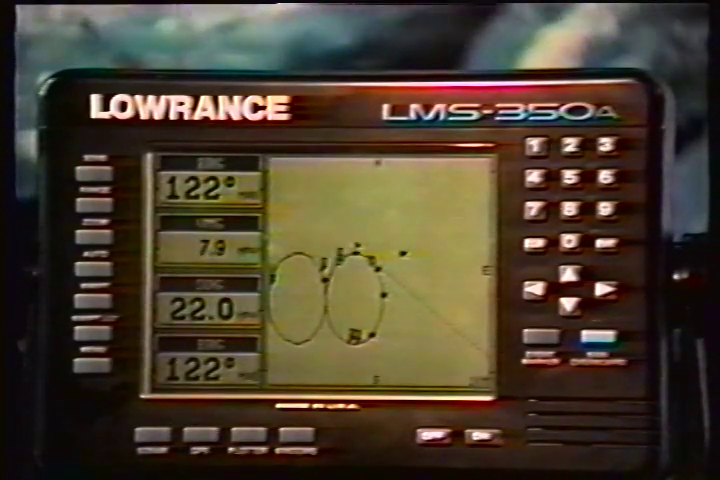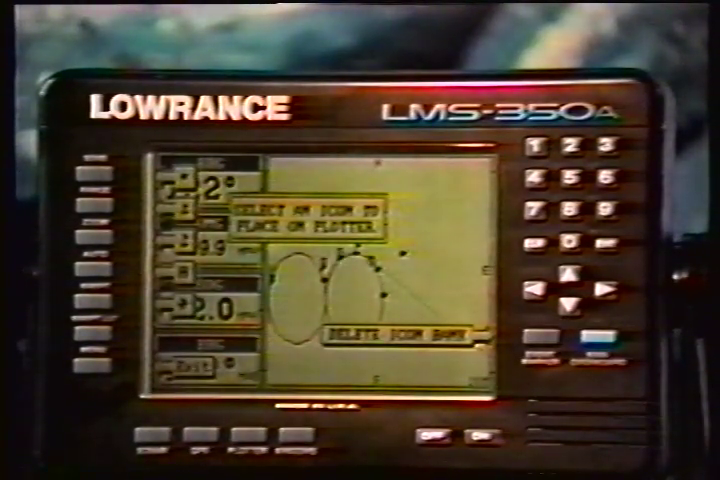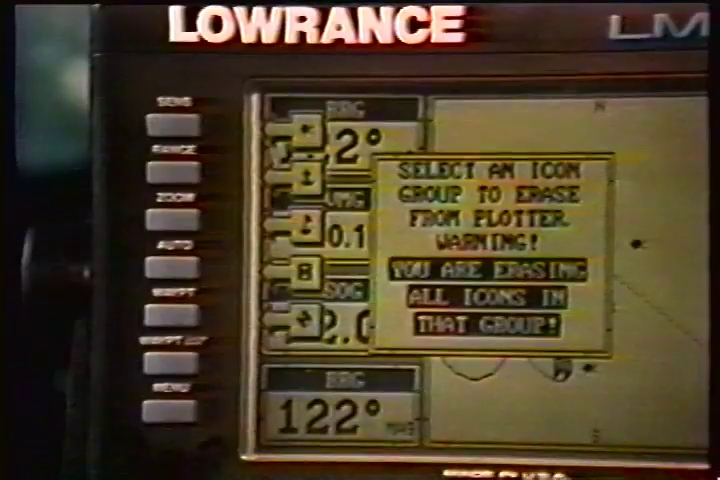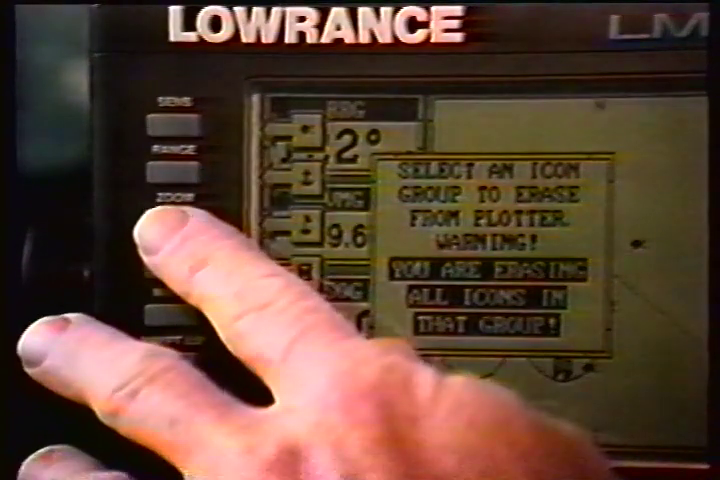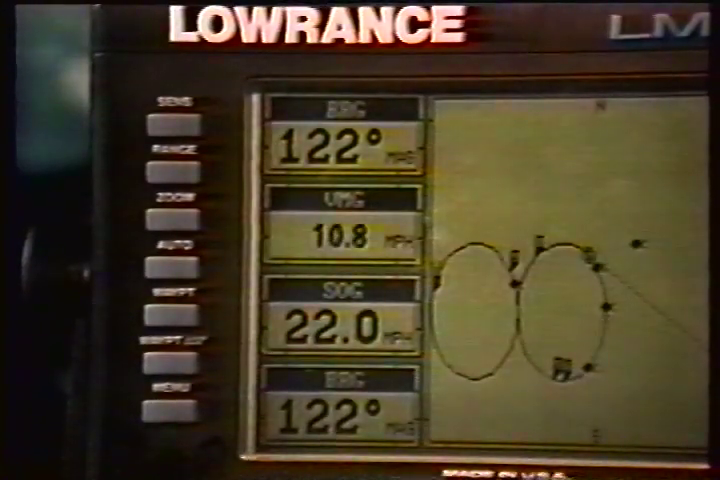To erase an icon, first press the event marker key. Next, press the key next to the Delete Icon Bank label. The screen shown appears. Now select the group of icons that you wish to erase by pressing the key next to the desired icon. After pressing the key, the LMS 350A erases all of the selected icons from the plotter.